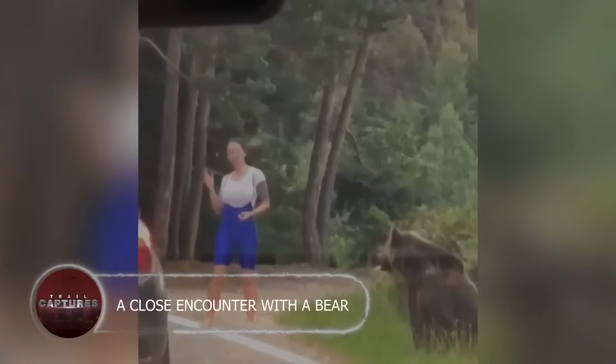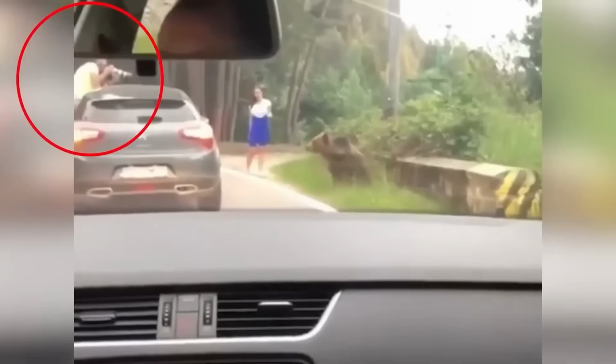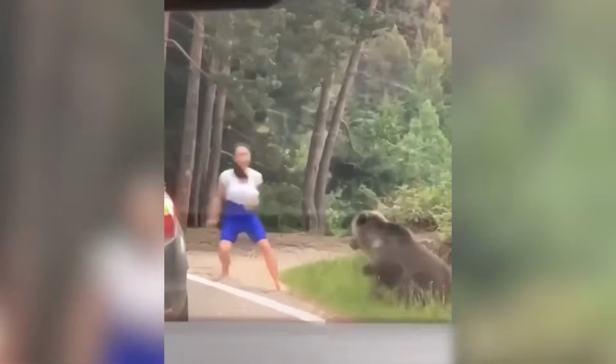A close encounter with a bear. A risky encounter with a bear was caught on camera when a woman attempted to pose with the animal for an Instagram photo. The bear lunged at her, luckily only scaring her away.